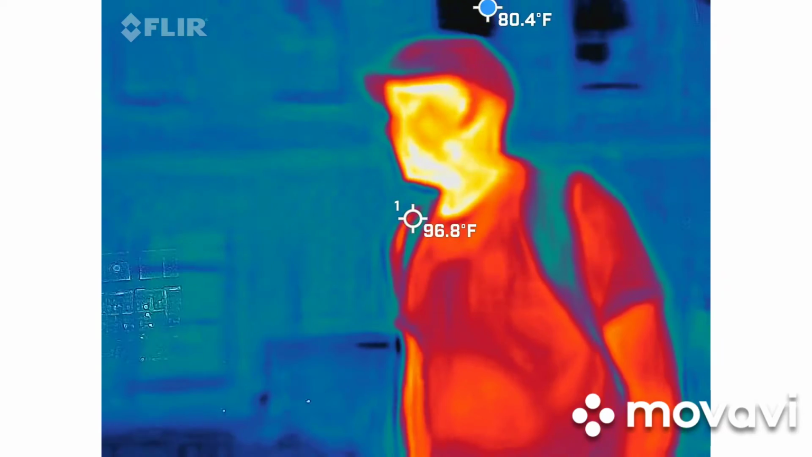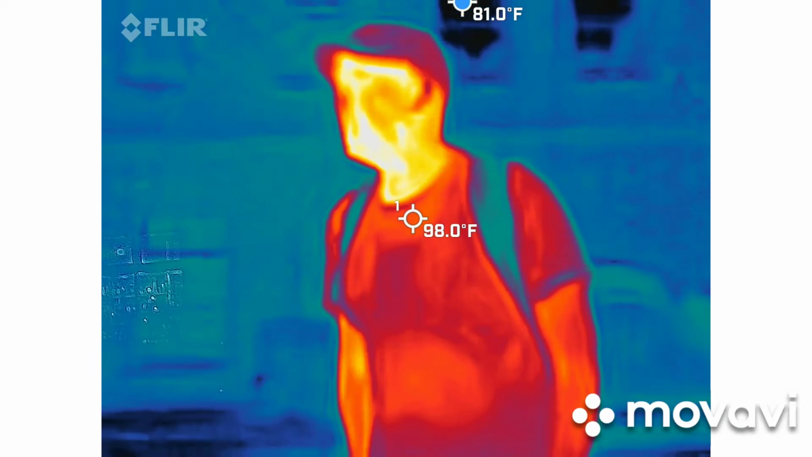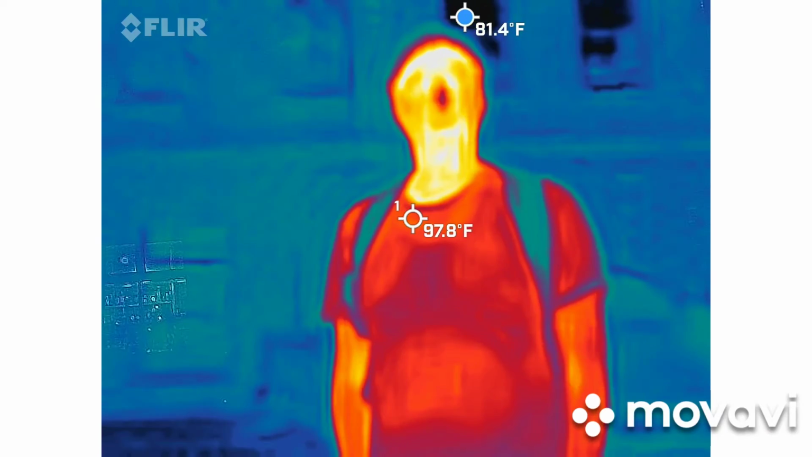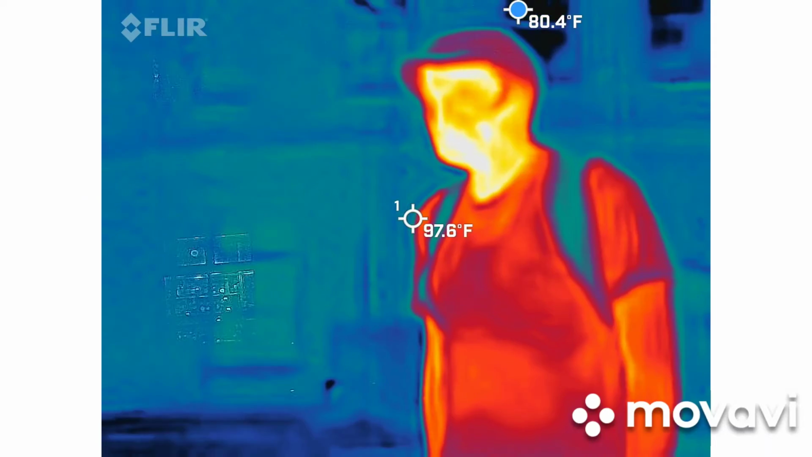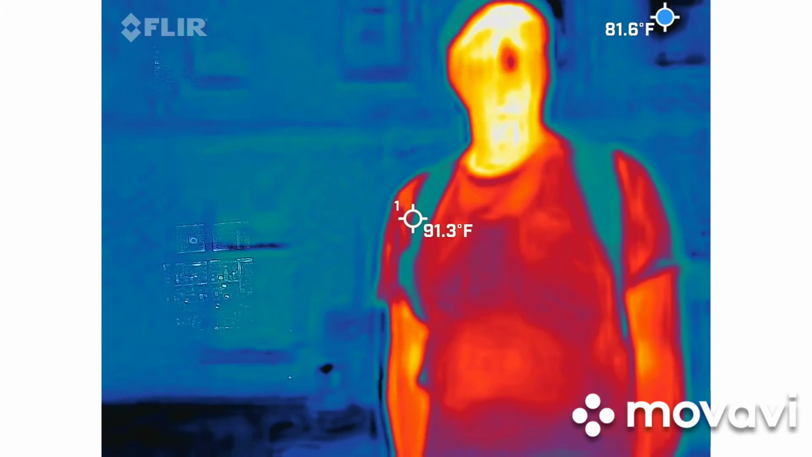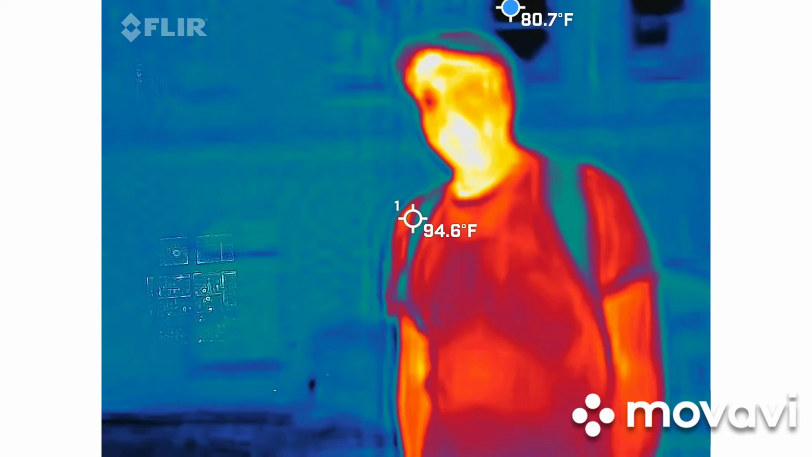So let's talk about why we're here. Now that everybody's all geared up, this is Big John's. Obviously, it's not open today, but they just reopened a few months ago. It's kind of a tribute to what it used to be. It used to be called Big John's back in the 50s and 60s. So it was owned by a football player. His name was Big John Kennedy.